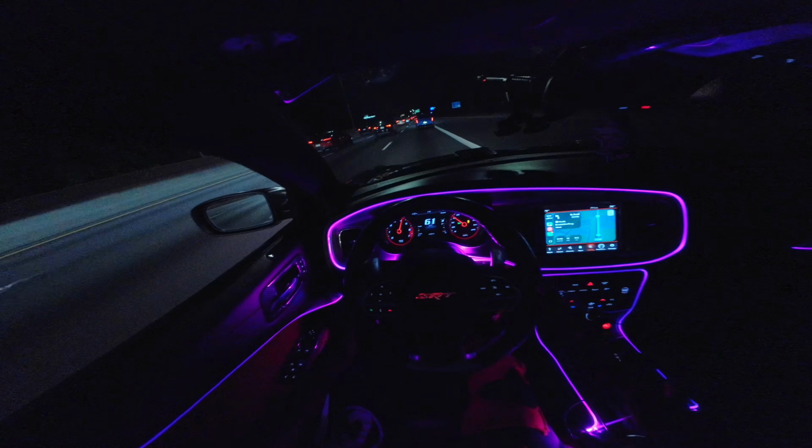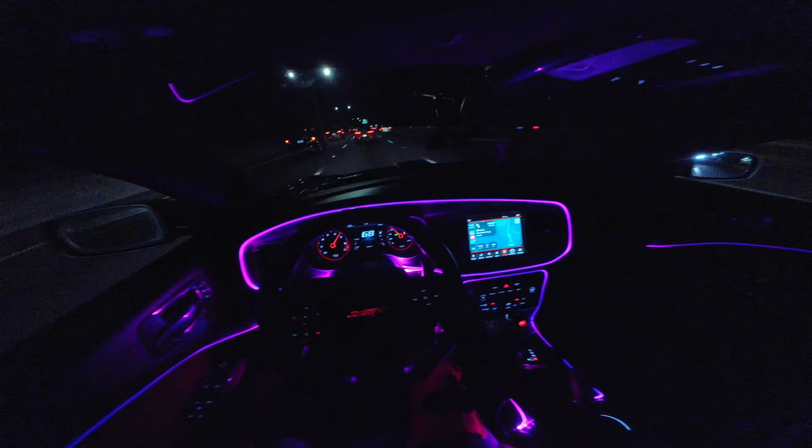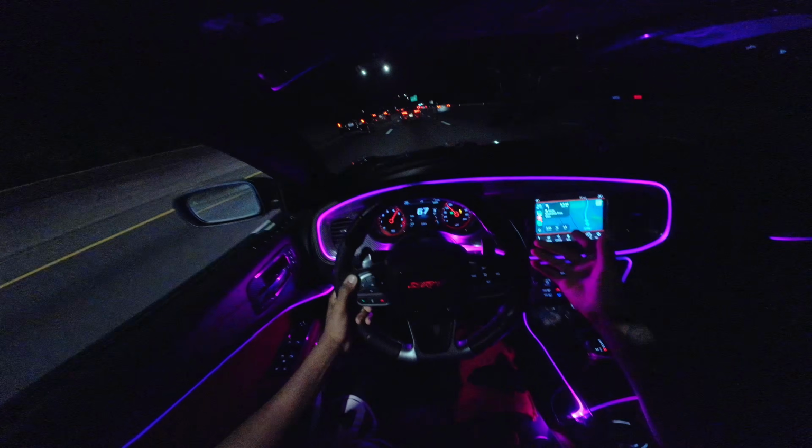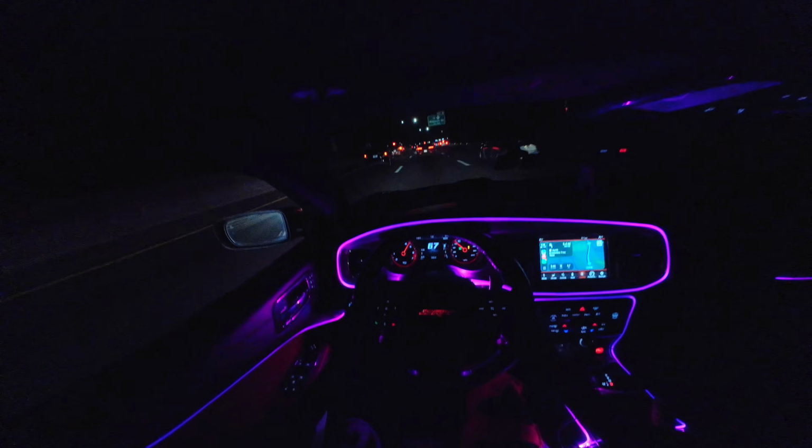What's up with all this traffic, bro? This torque is something else, bro. I kid you not. And I feel it even more with less weight on the front. I feel like I'm about to do a wheelie.